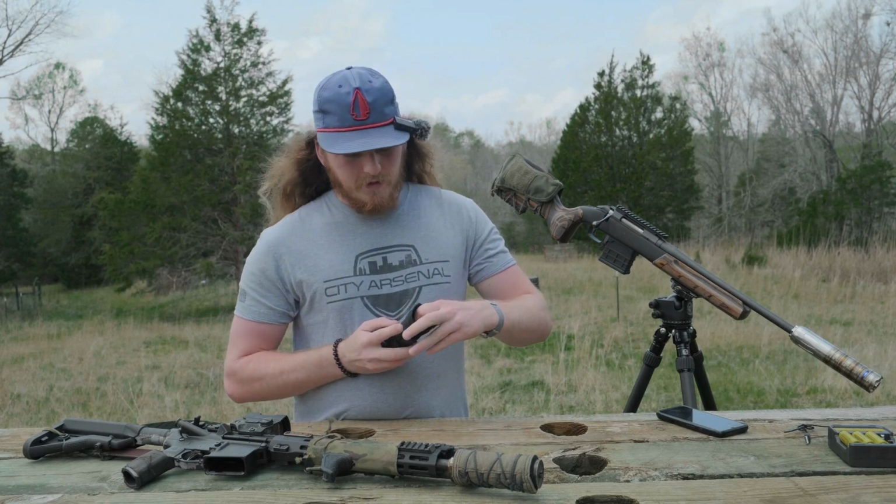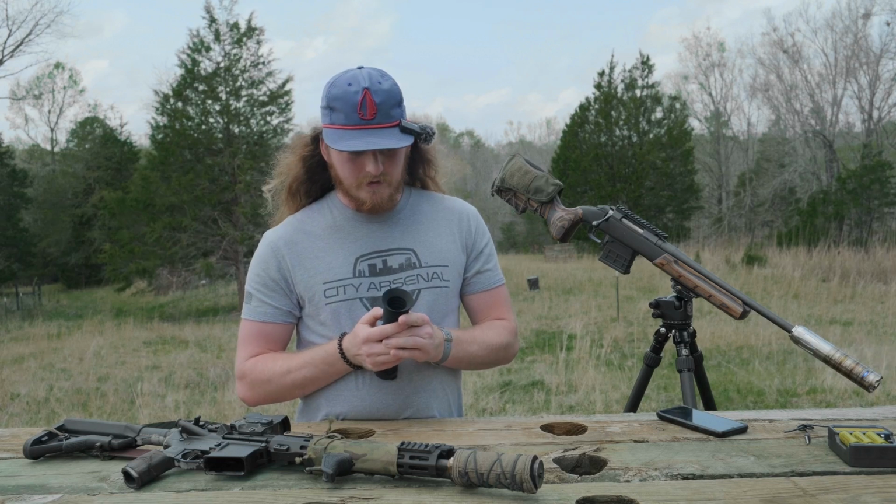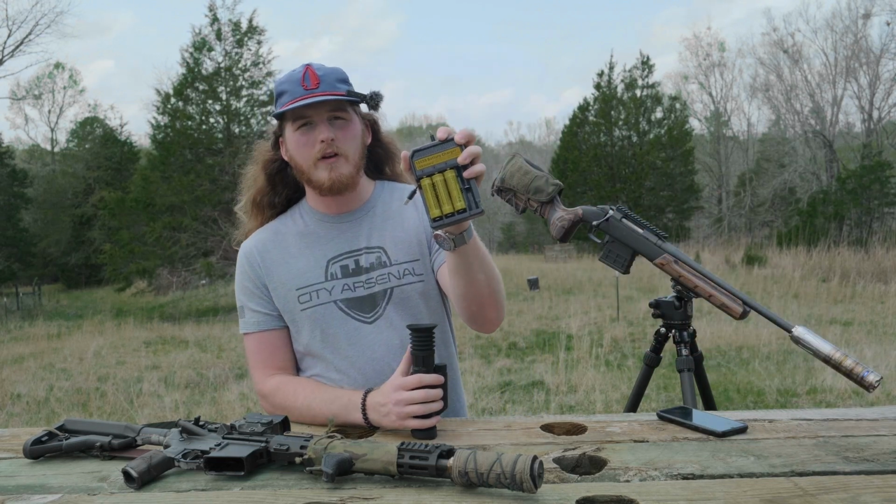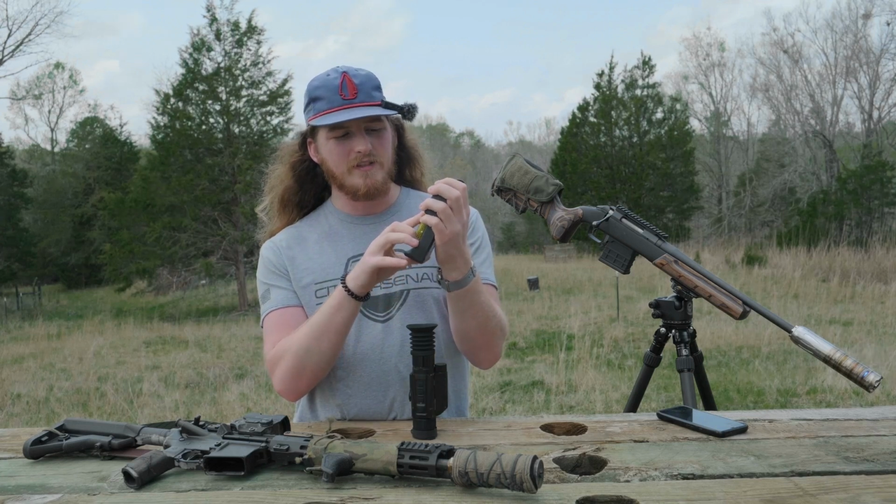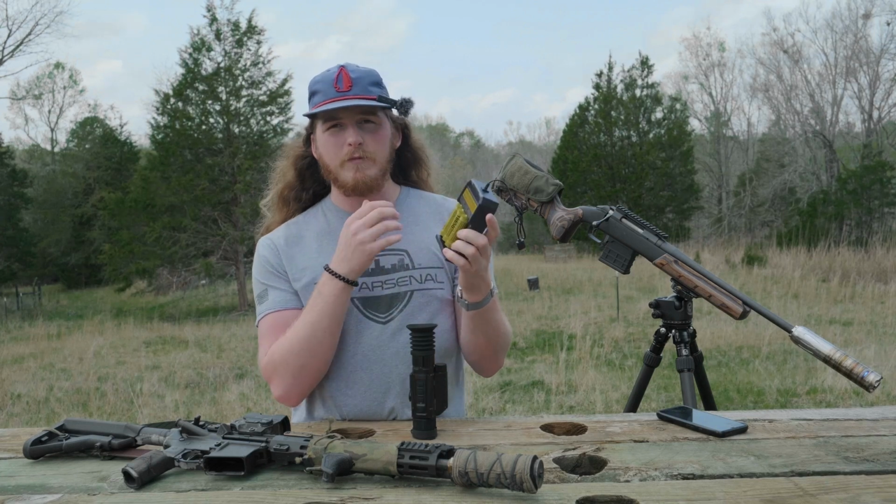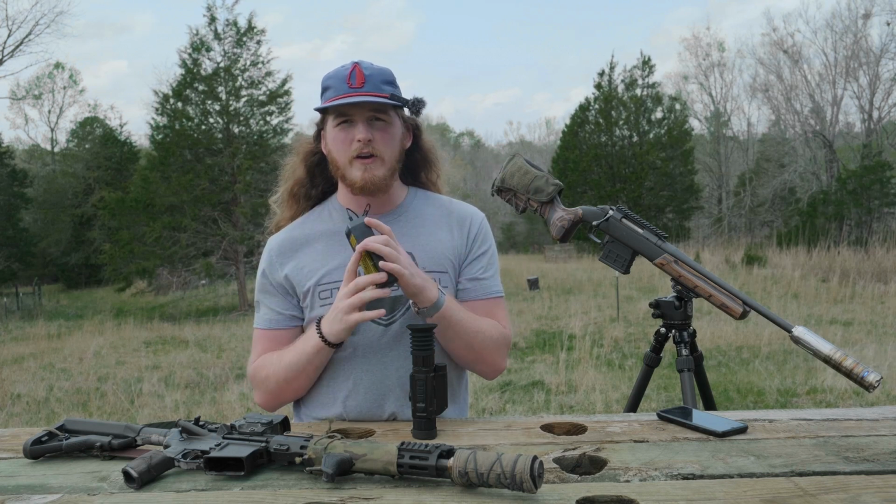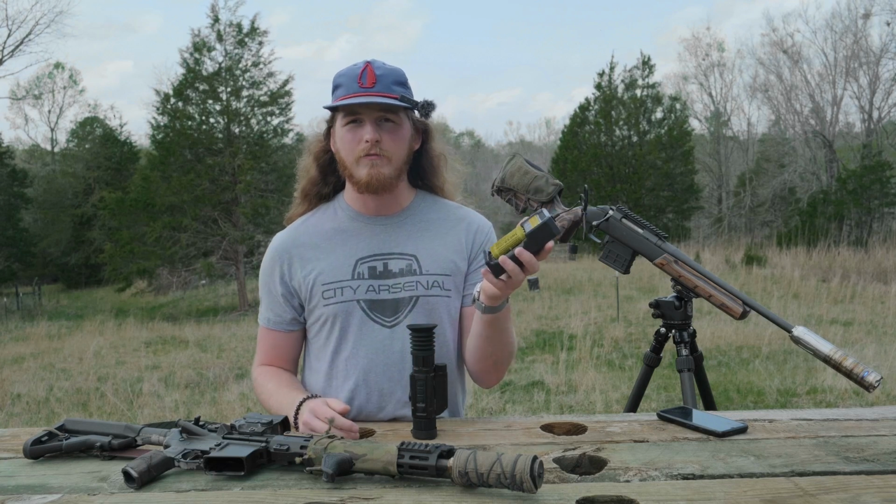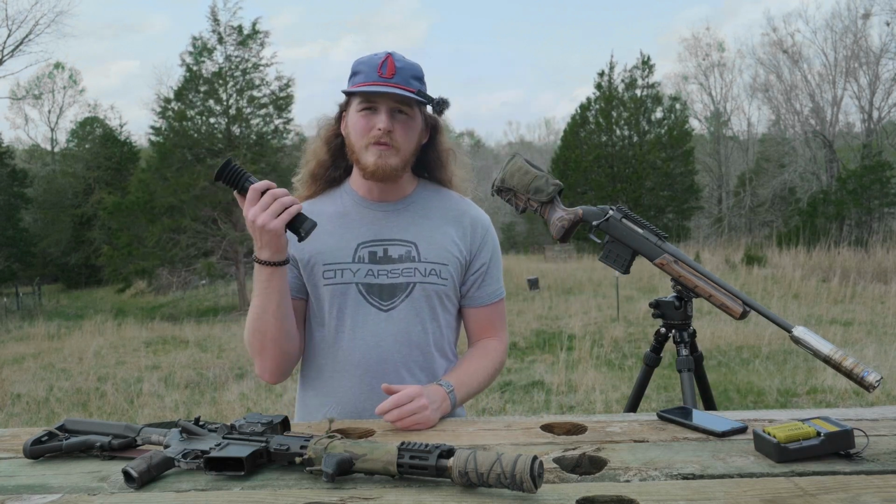Something I've opted to do is get some extra batteries. So I just keep this battery pack right here in my pack, and it is these 18650 batteries. These are rechargeable ones, so I can keep 4 of them, and I just go ahead, plug this into the wall, charge all the batteries. When I'm going out for the night, I just drop this in my pack, and I've got 4 batteries to keep this thing running all night long, and that should be more than enough.